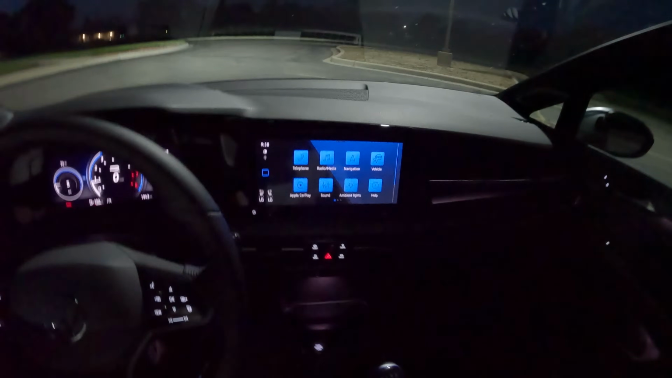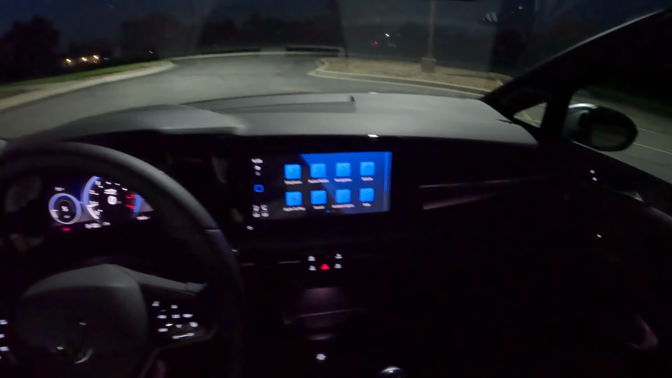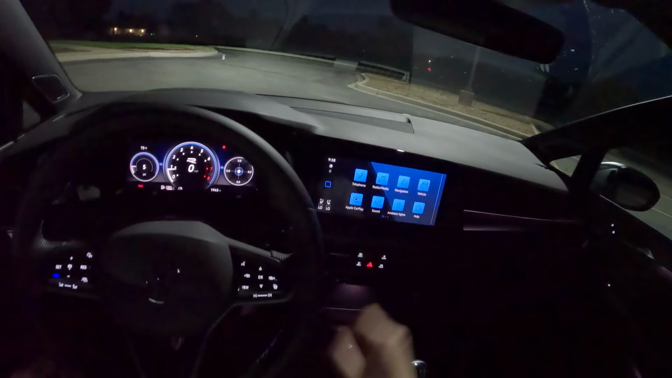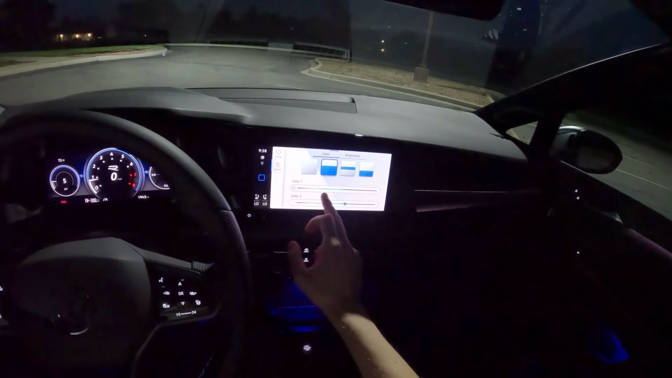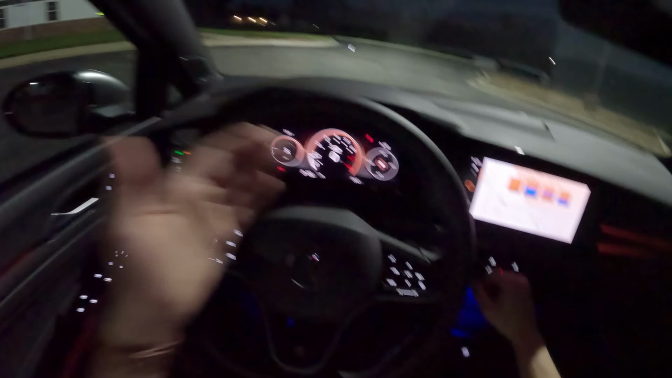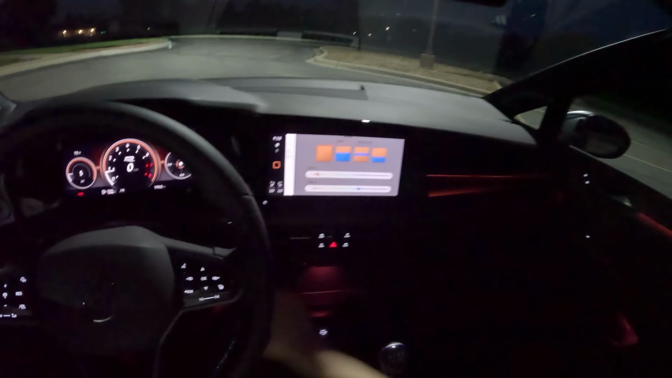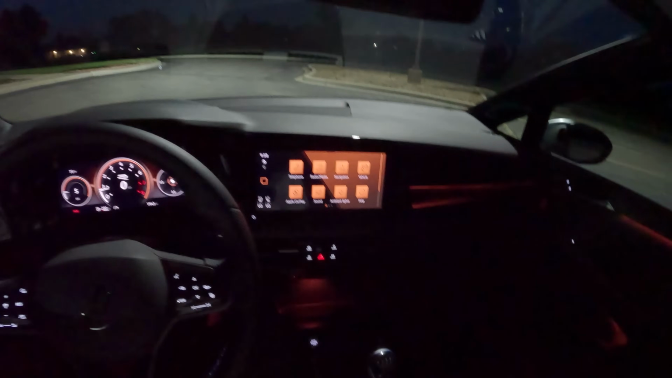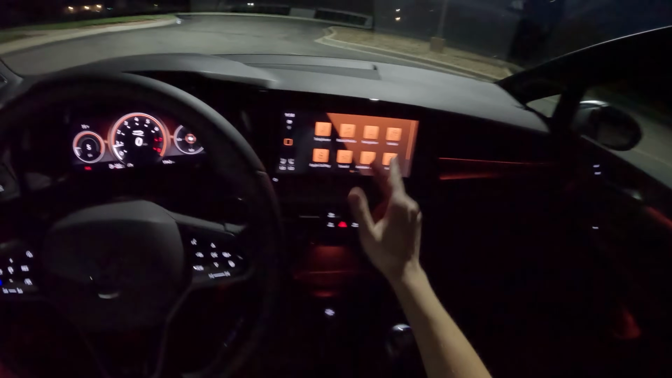I got a comment on my commute video saying that the blue on this infotainment system is terrible. And while the good news about that is you can switch it to any color you want with this ambient light button, and you can switch the theme of your entire infotainment, gauge cluster, everything. So I've got this in orange right now, single color, whatever. That makes everything orange. So this is kind of like the classic European luxury interior color. So if this is your thing, you are able to make it whatever color you want, orange, blue, whatever.